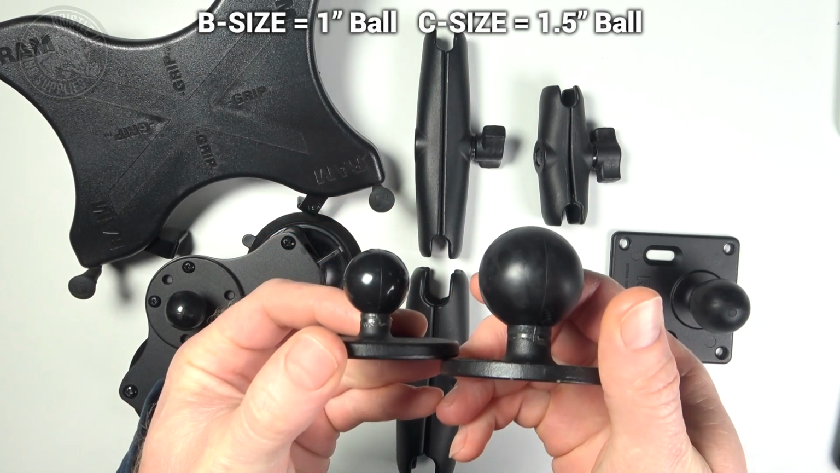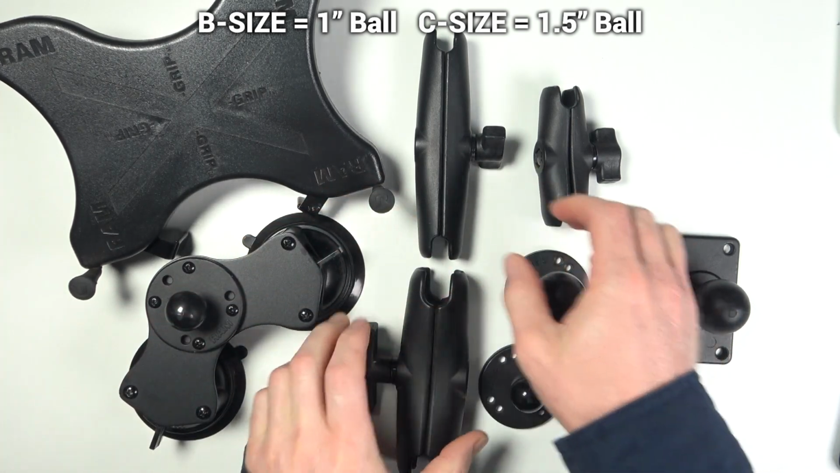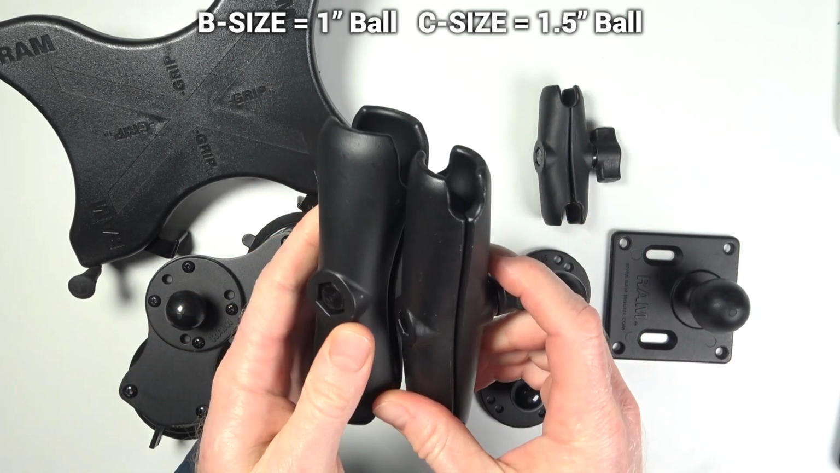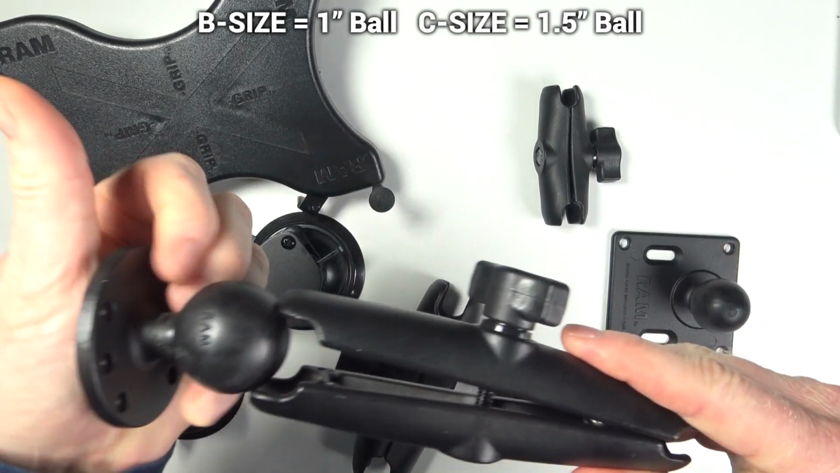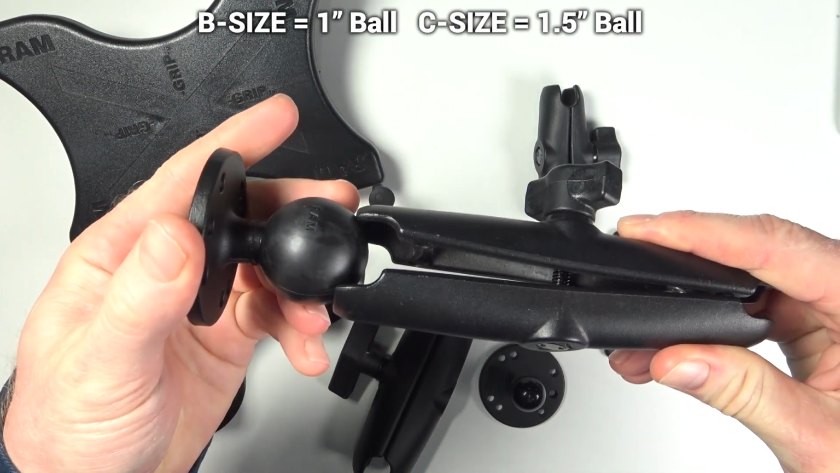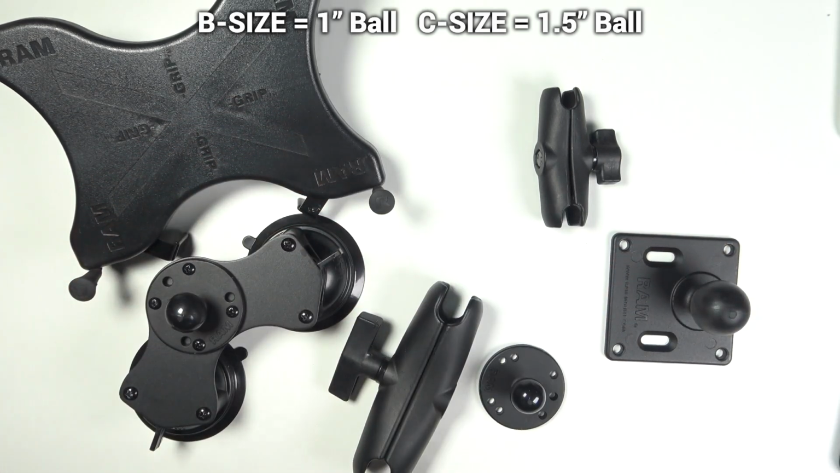The most complicated thing to learn about Ram mounts is the sizing system. All parts come in sizes A through to E, with the most common ones used for our purposes being B and C sizes. The thing to understand is B size parts do not work with C size parts, and so on. As long as you understand that, you can't go wrong.